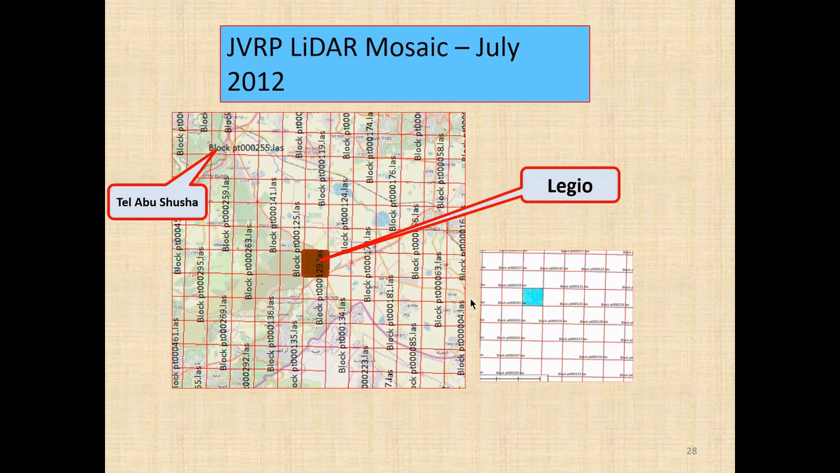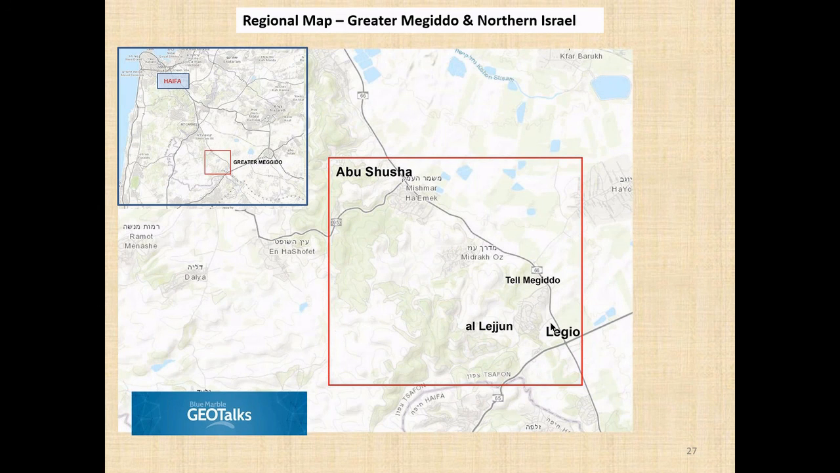This is just an example of the kind of LIDAR tiles that I had to work with and some of the locations, but the map really shows this relationship, and we'll go back to this, but the places to remember are Legio, Lejeune, and Abu Shusha.